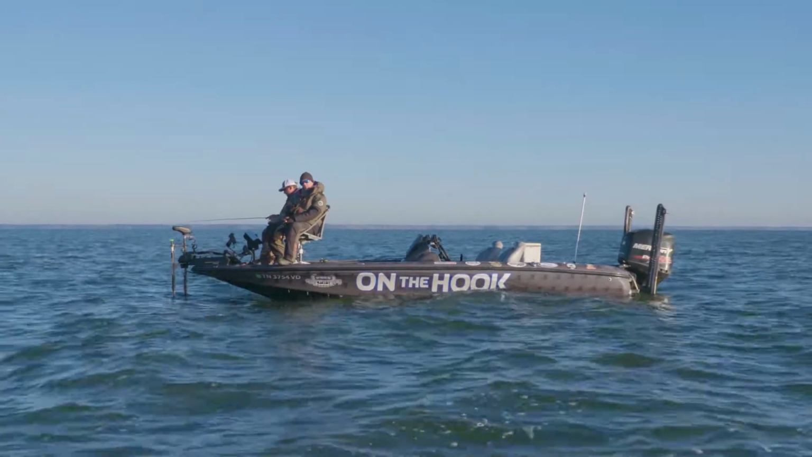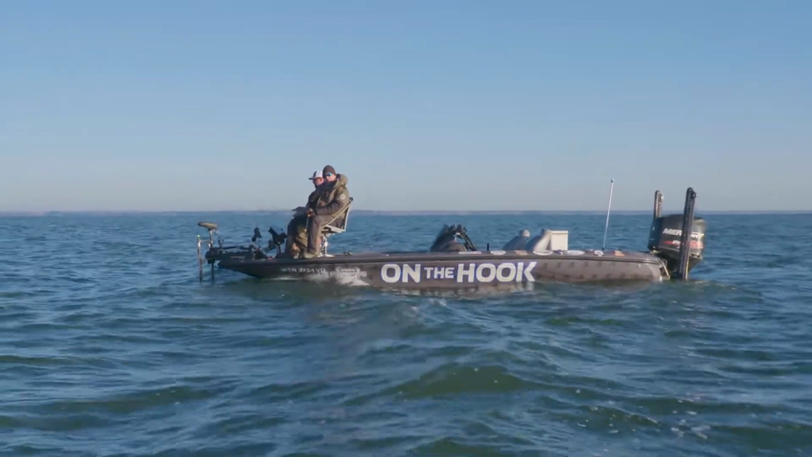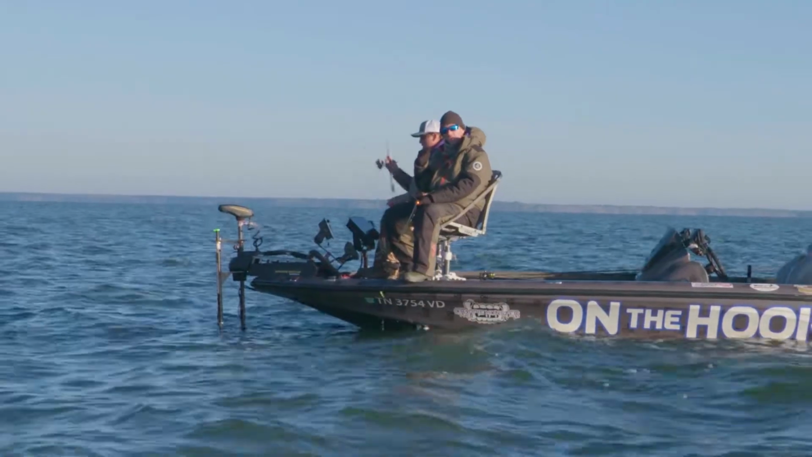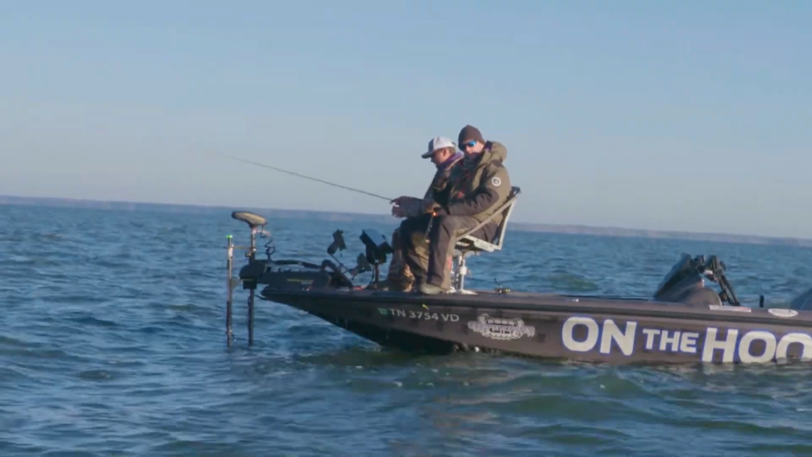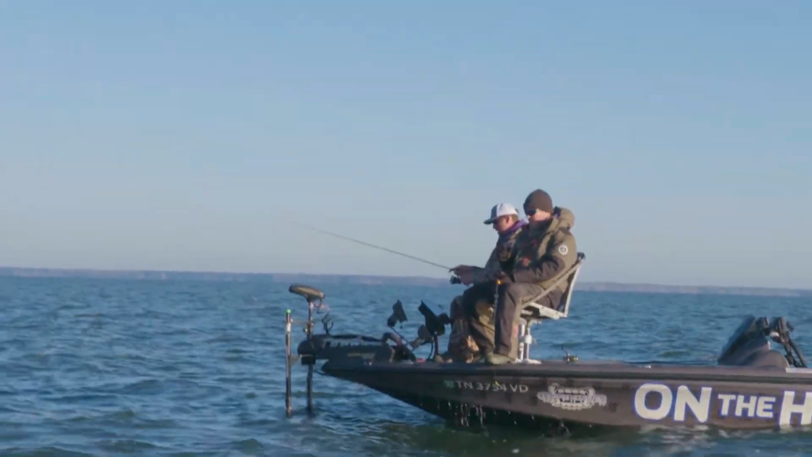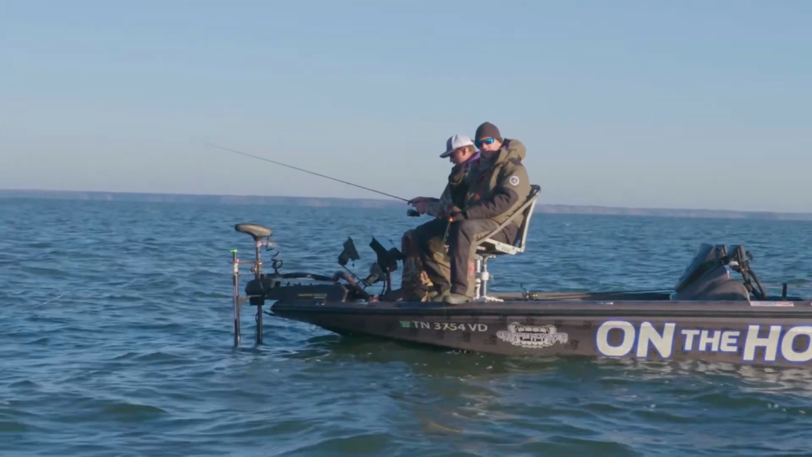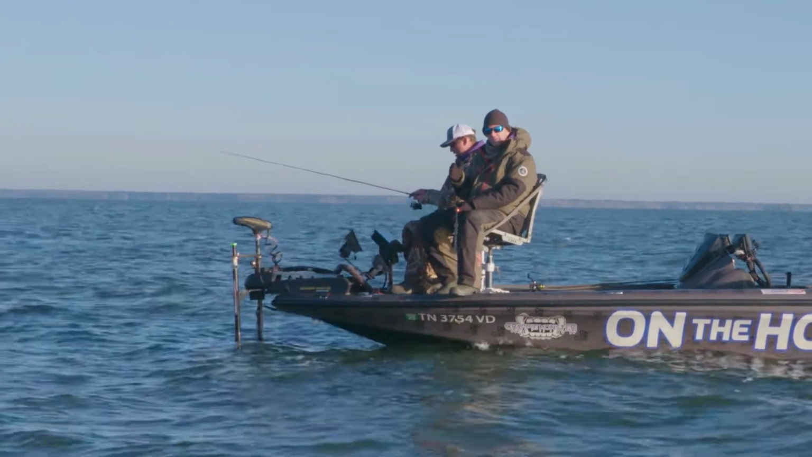What we're looking for is these black crappie to be sitting just above the structure. We've got a lot of striper down along the bottom and around the pile, and Matt's trying to pick out the crappie out of a big wad of fish that is on this piece of structure.